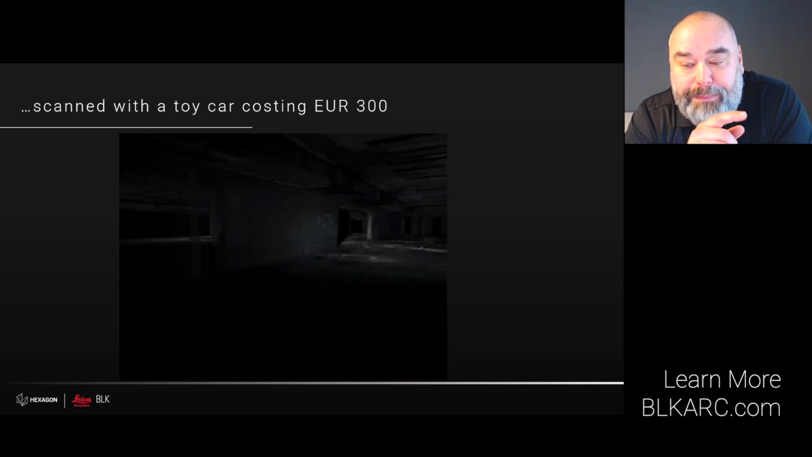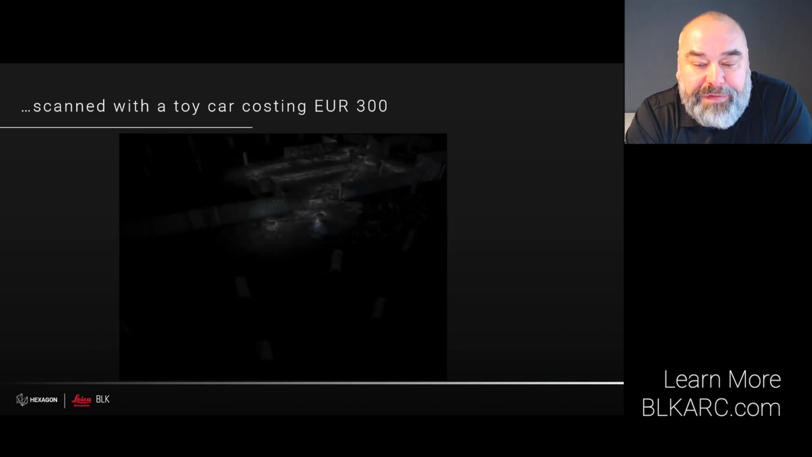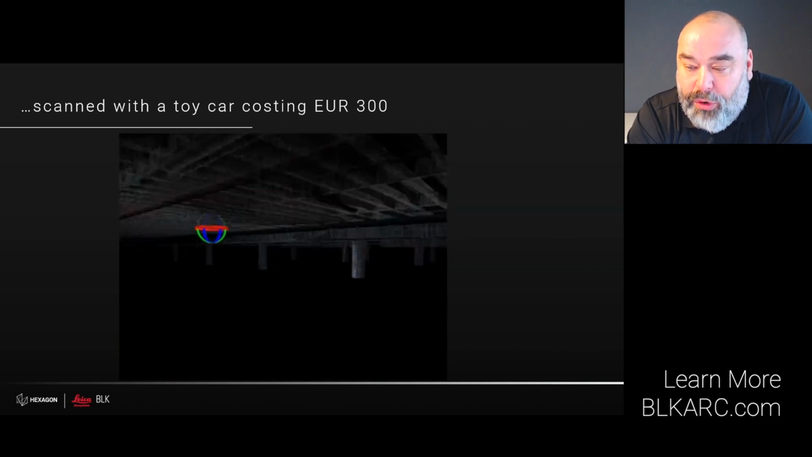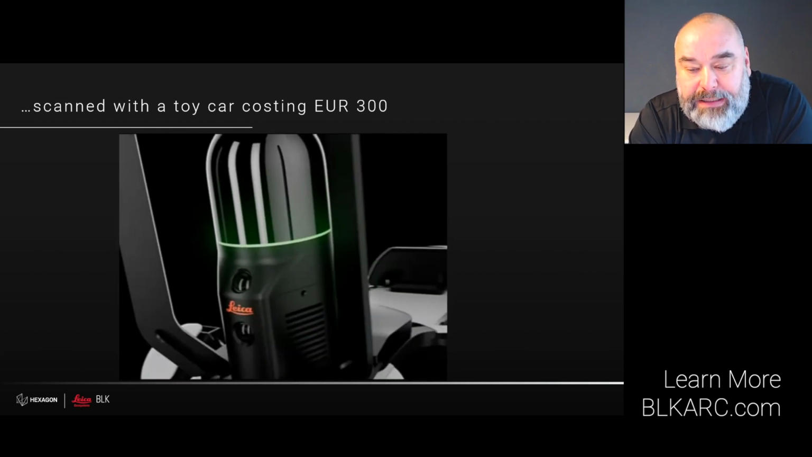But with simply being a bit creative, the BLK ARC helps you to solve even complex problems. I just created a small wooden blade on this toy car, tied it with some cable ties on the car, and added a light source to ensure it also works in dark environments.